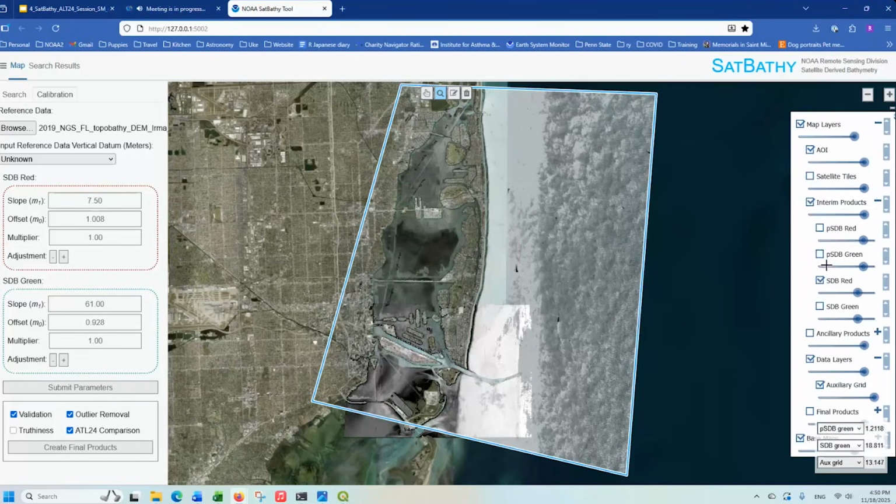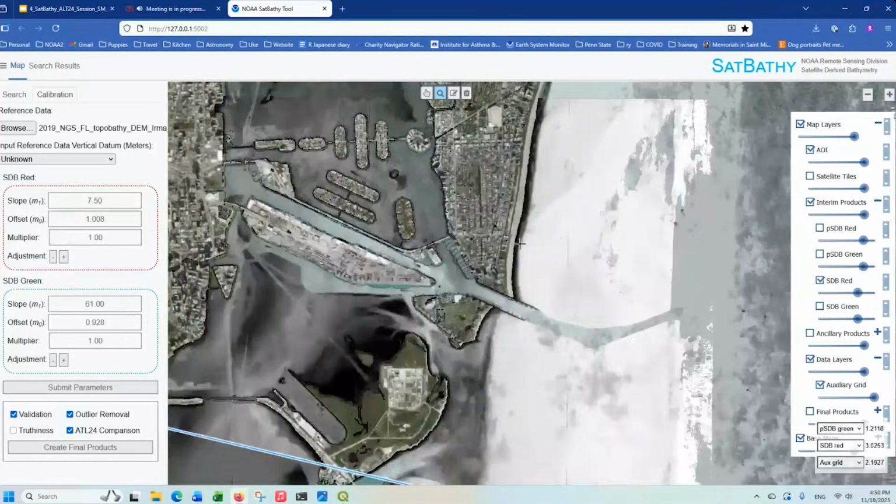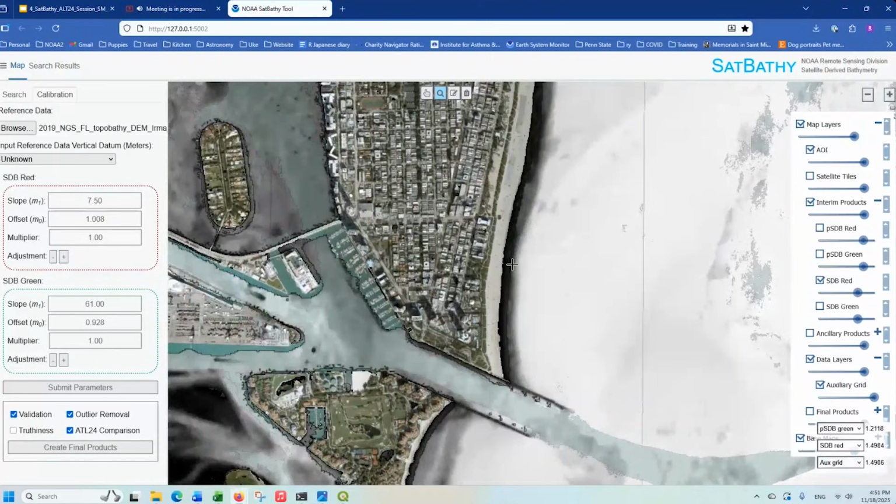And then I'm going to expand this because, okay, so the SDB red. So the auxiliary grid, the values are shown here. That's for the reference data. And I'm going to flip this to SDB red. And as I move across, you'll see that the numbers change. So I'm going to stick probably close to the shore. I'm just going to run around and see how close we are. Anything like a half a meter is okay. That's roughly okay. We'll do the same thing for the SDB green.